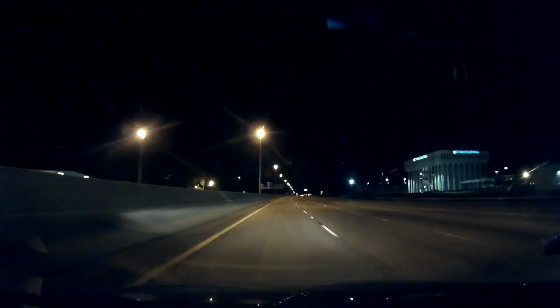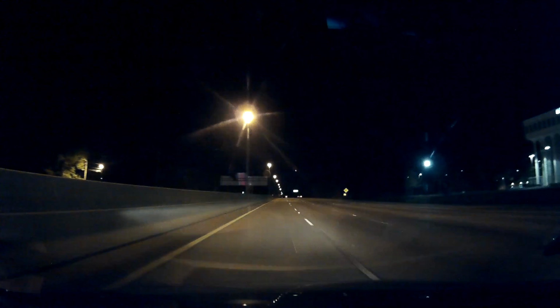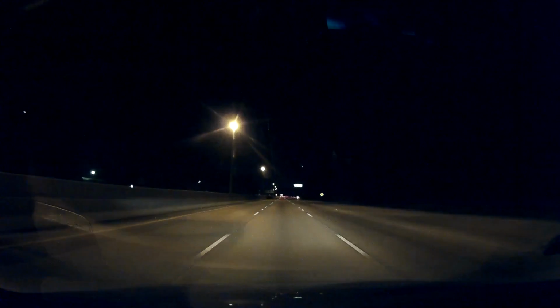Since this is just a test, I'm driving at about 1 o'clock in the morning. So the highway is not completely clear, but clear enough.